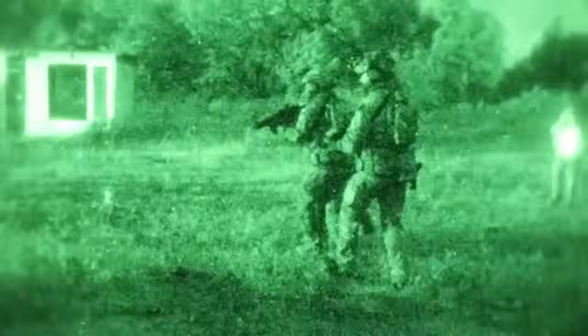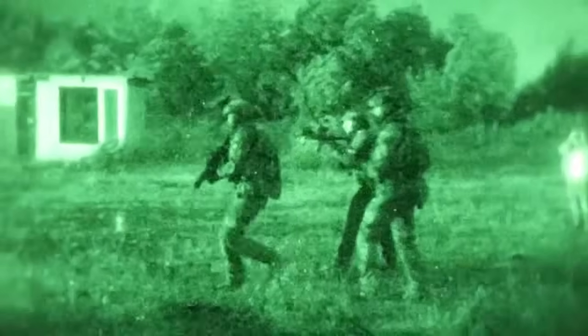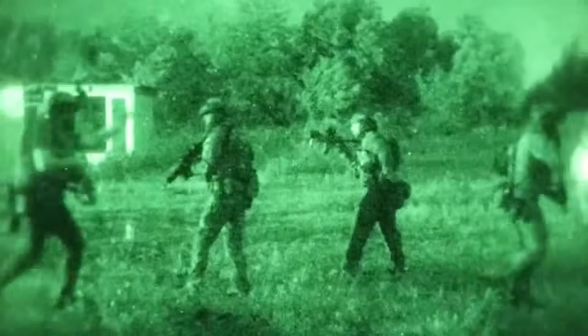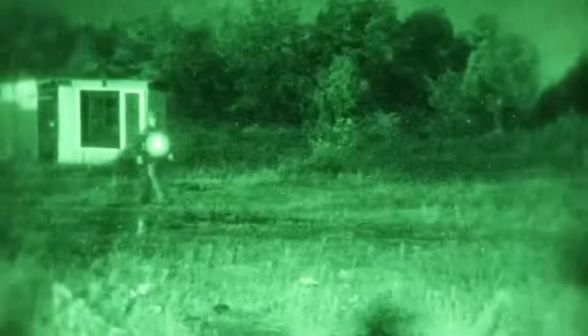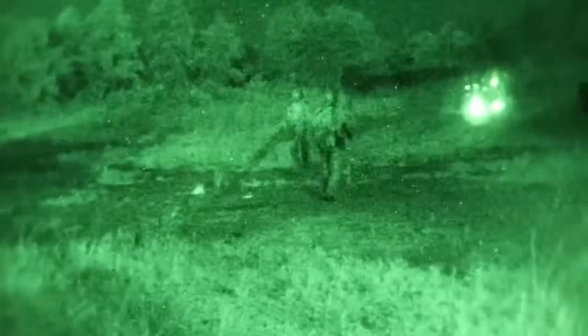What you're watching right now is the opening phase of a night raid scenario conducted during Exercise Agile Spirit 23 in Batumi, Georgia, a joint training operation involving U.S. Army 10th Special Forces Group, Georgian Special Operations Forces, Romanian SOF, and U.S. Marines from Force Reconnaissance. Watch how they move.